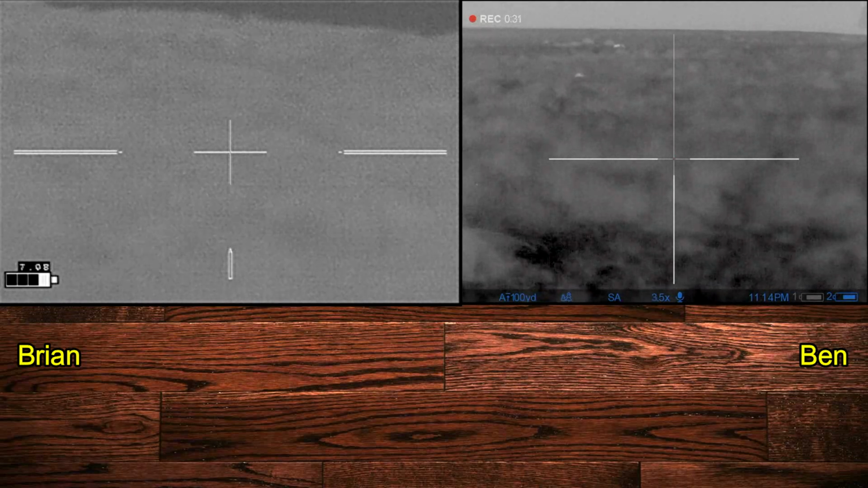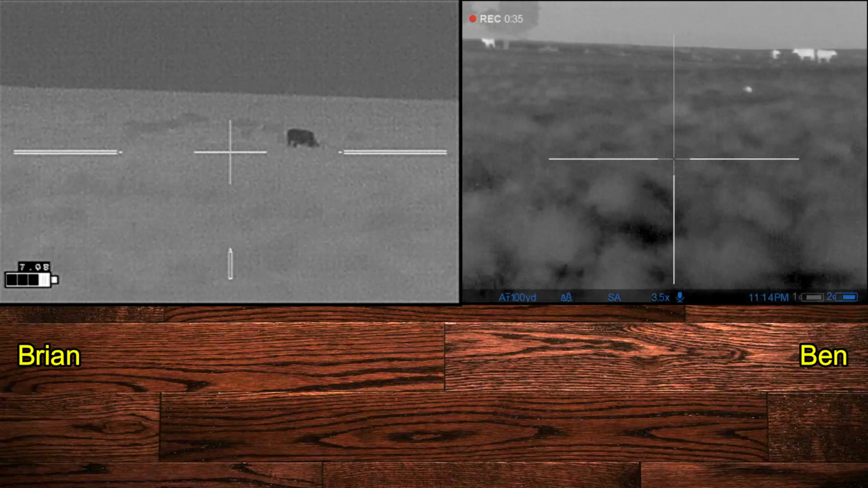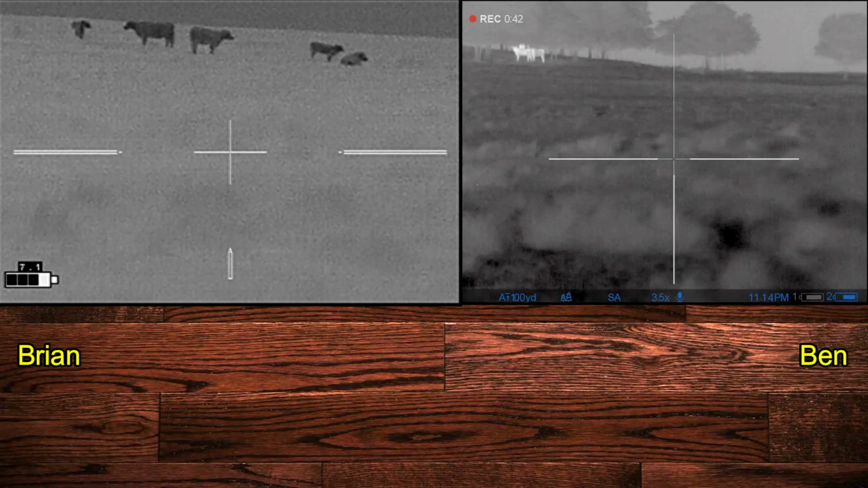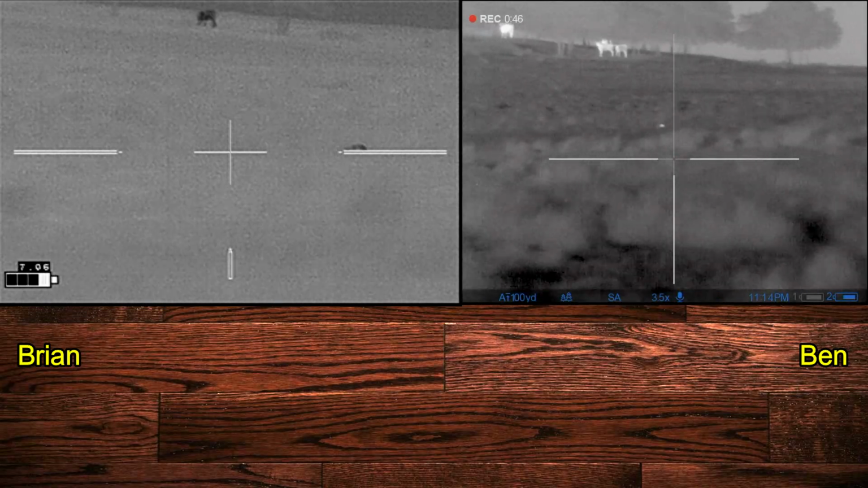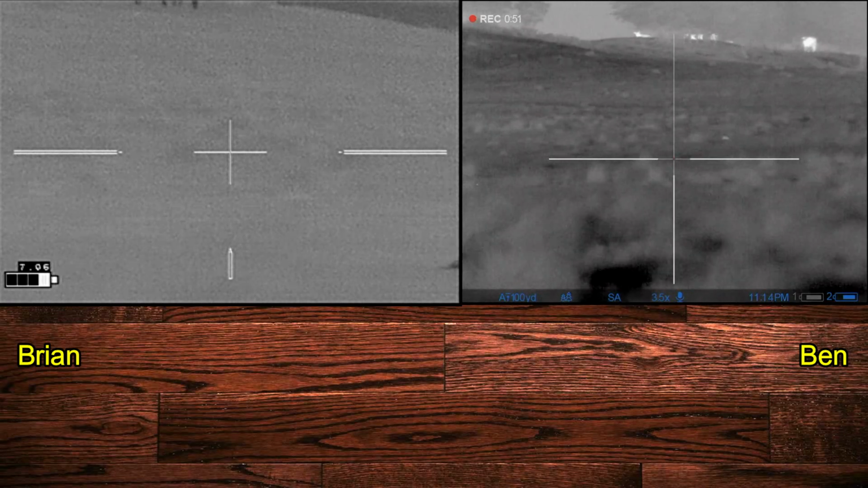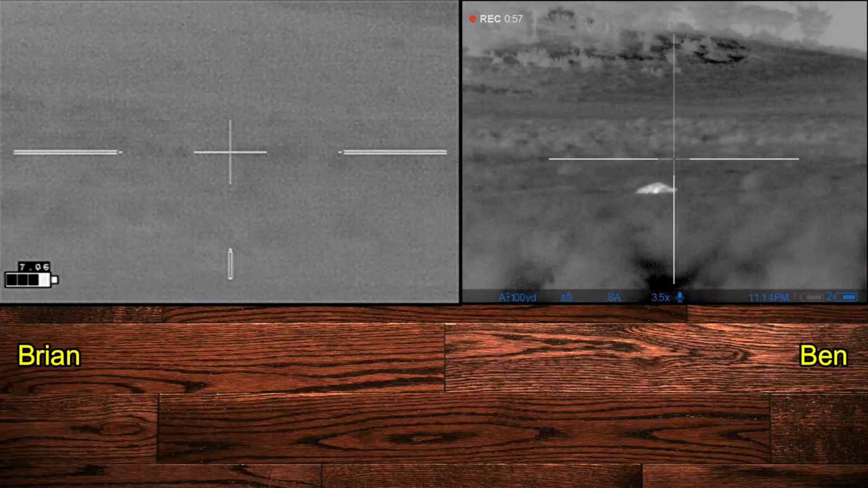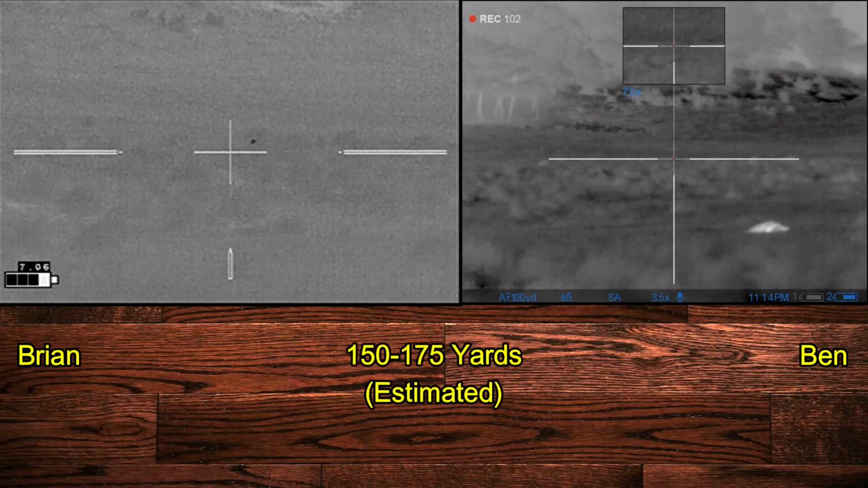I'm just trying to get on scope here in order to get recorded the shot that he's going to make. And Ben is patiently waiting for the piglet to clear the cattle. And in the bunch grass, that piglet's hard to see. I'm probably a good 20-25 yards off to the left of Ben. There in Ben's screen you can see the downed hog that we last shot. Can you see him? Yeah.